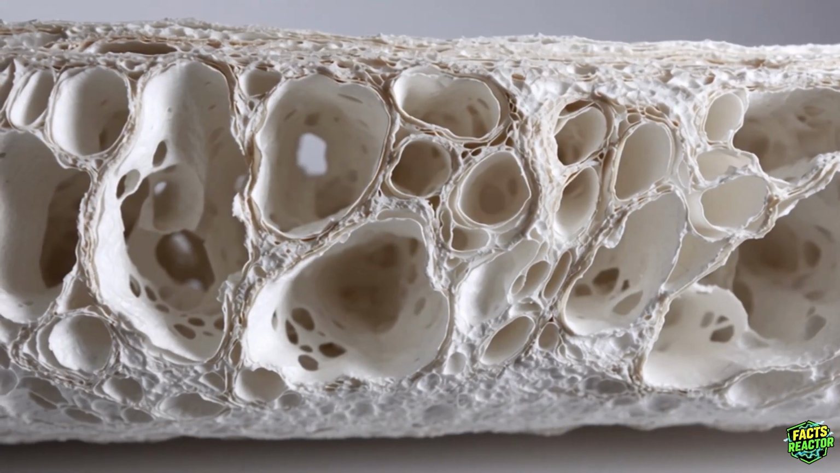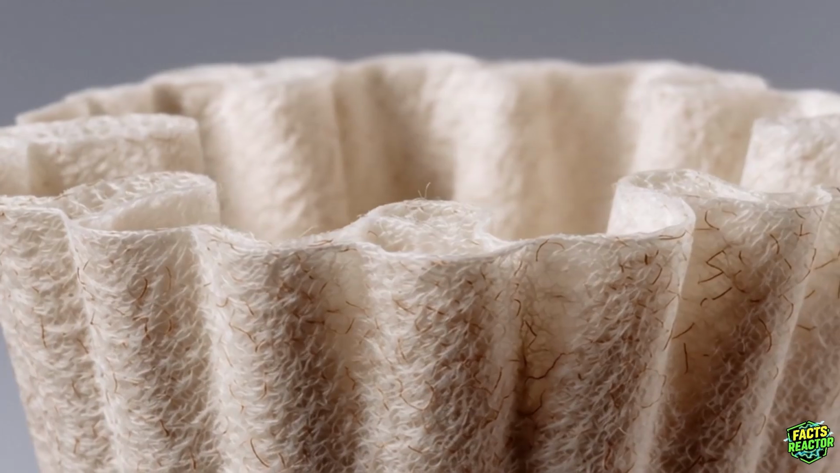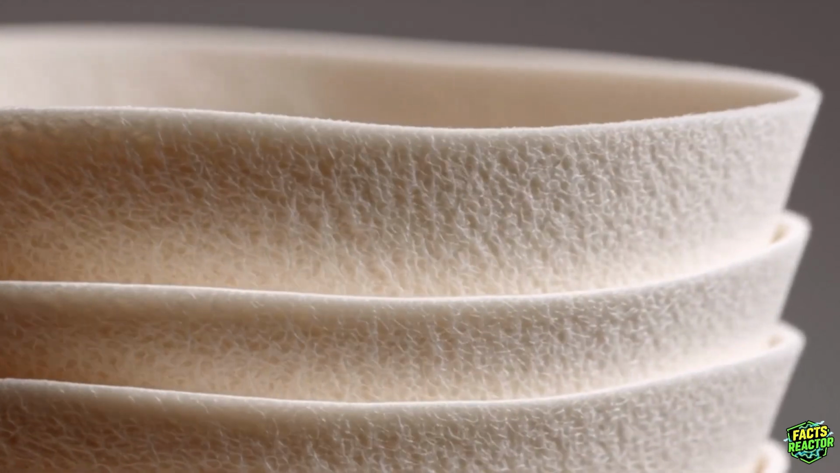Paper cups? They're actually genius. Thousands of tiny air pockets trapped in the material act like microscopic insulators, blocking heat transfer. That's why Starbucks uses them, not because they're cheap, because they work. But here's where it gets insane.